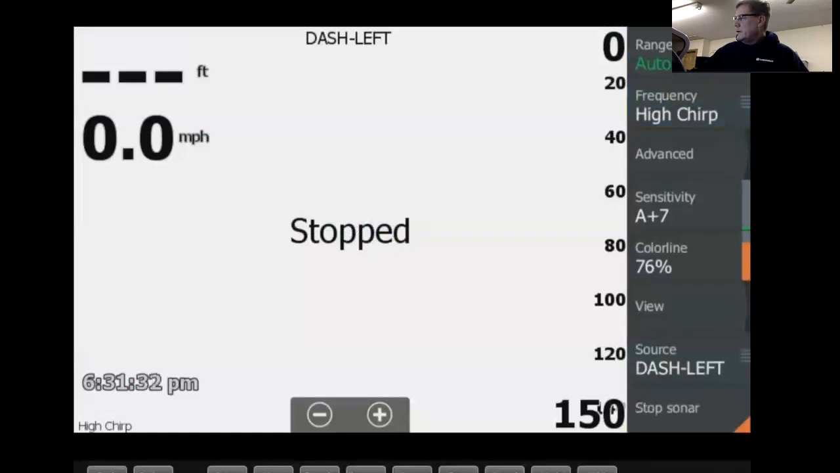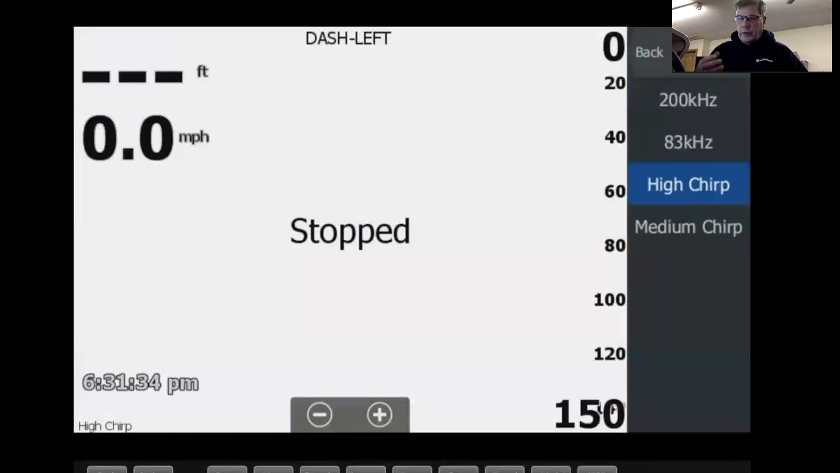Let's see here. Chirp, this is your frequencies you can select from. Now, if you got a Lowrance Gen 3, you're gonna have the ability to select high chirp and medium chirp, plus your 283 hertz.